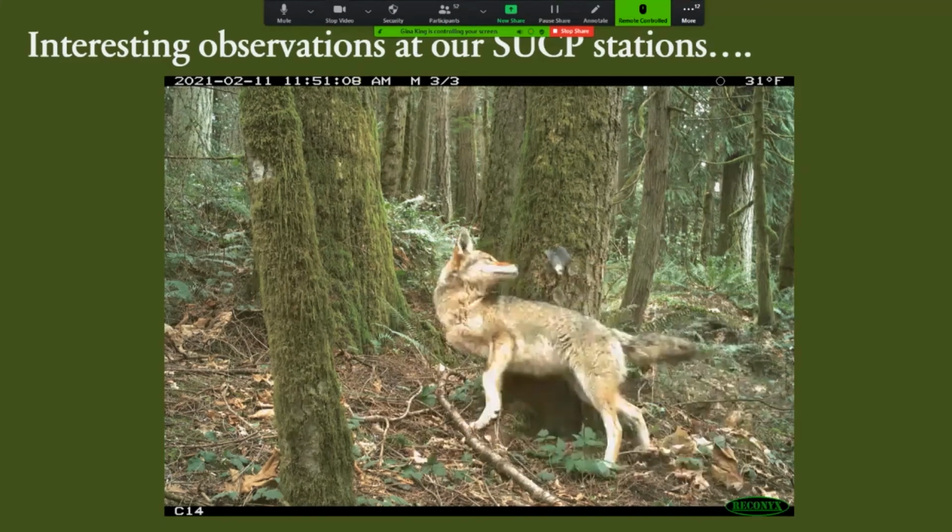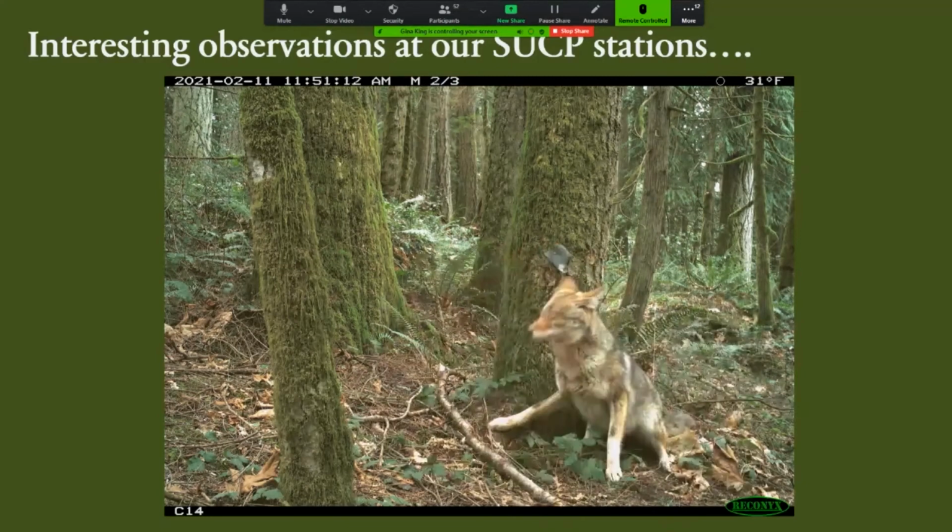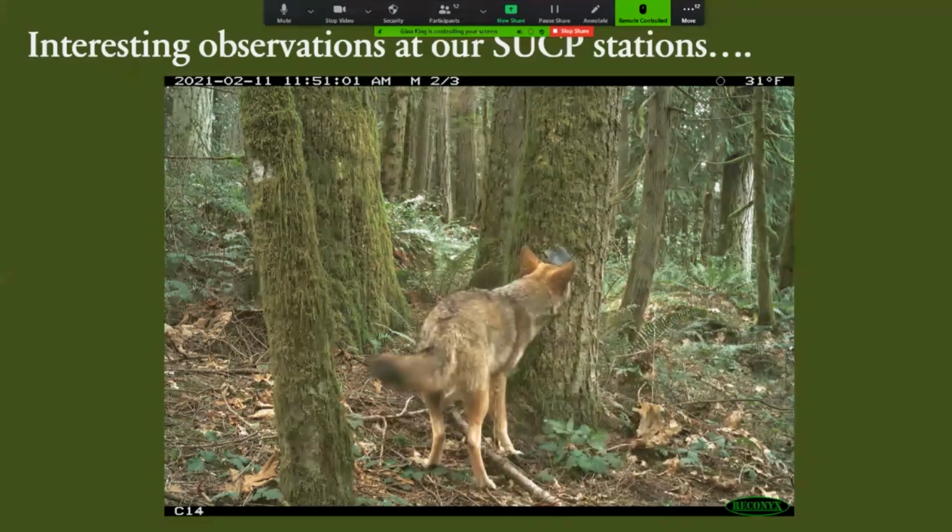And then this is what our delightful Wildlife Corridor team were talking about with their little coyote, Frisky with the scent lure.